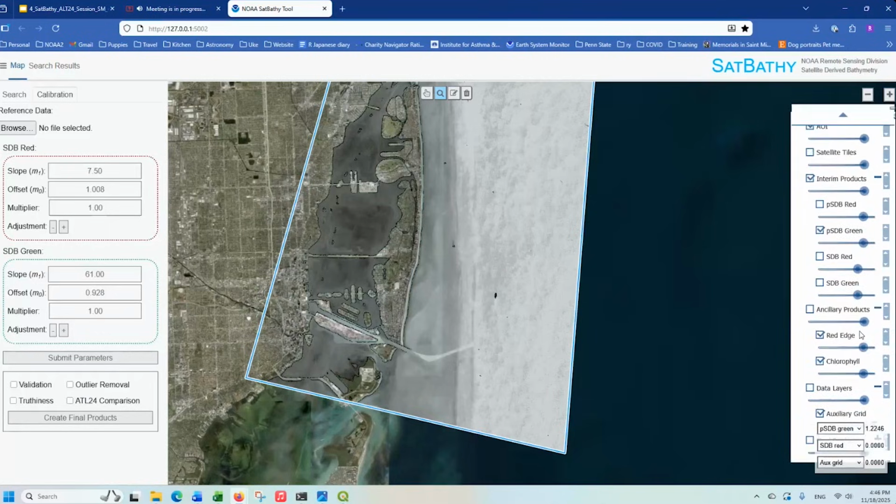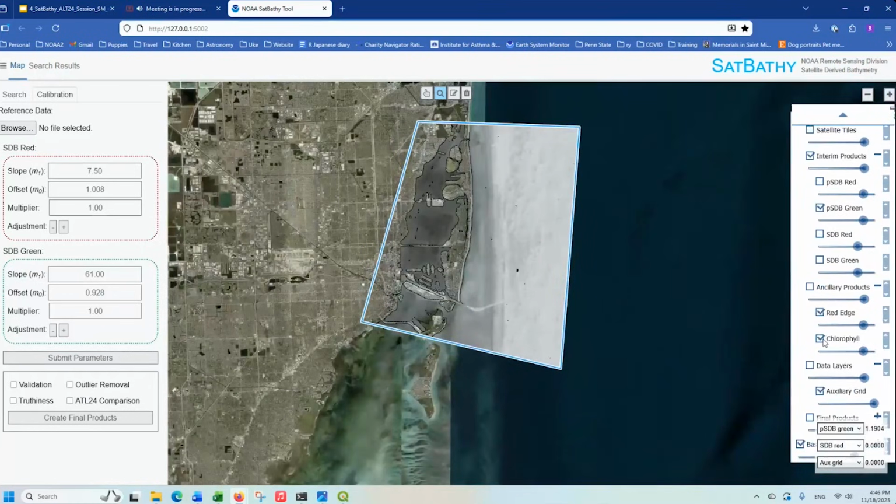ancillary products. There we go. So that's the red edge. This is our chlorophyll. Red edge, chlorophyll. These can guide this adjustment by providing context on prevailing water quality, for example, clear, moderately turbid, or extremely turbid.